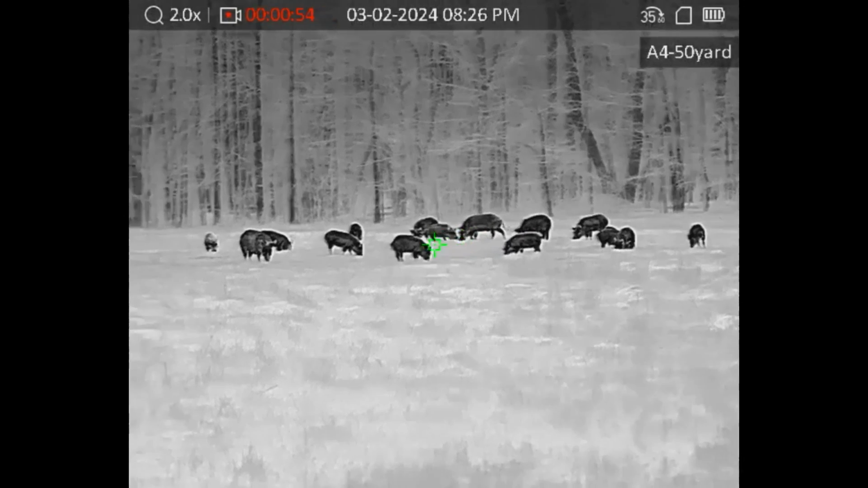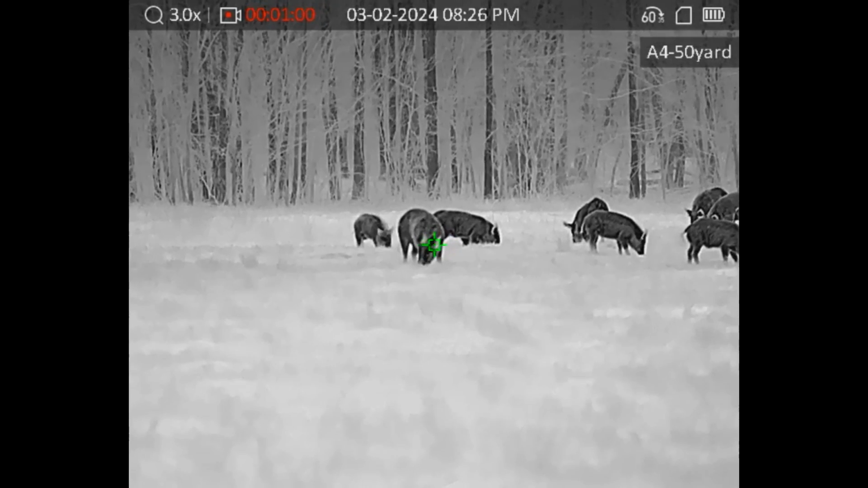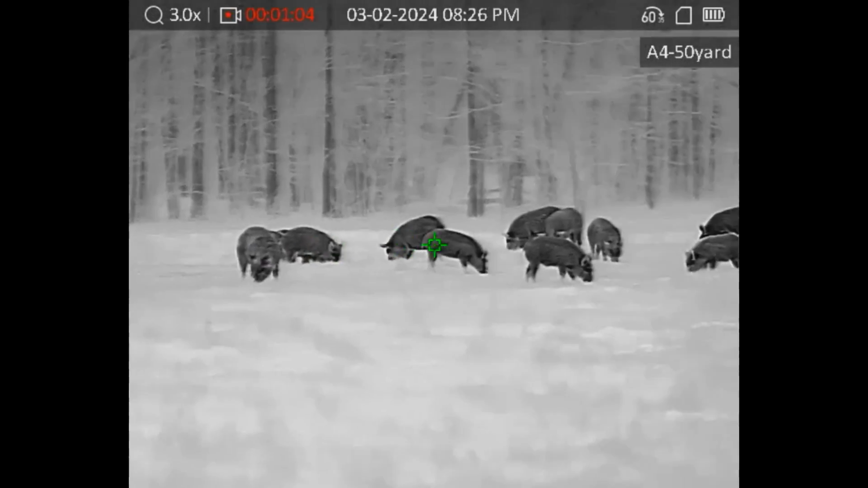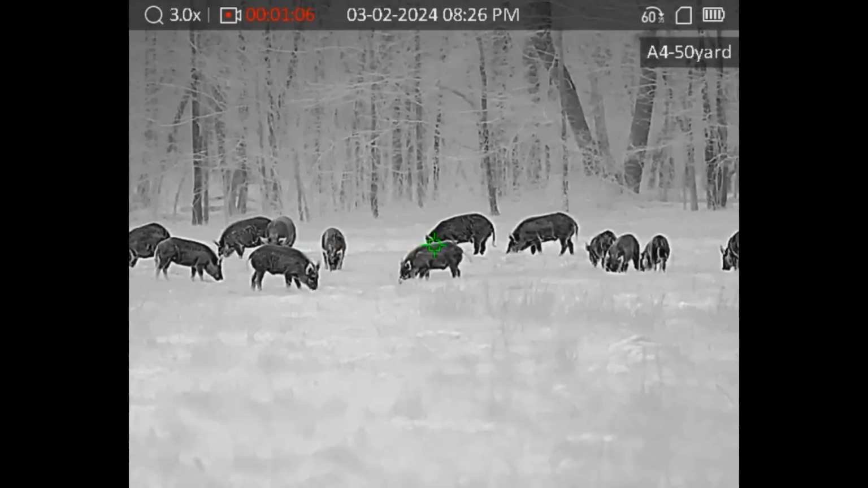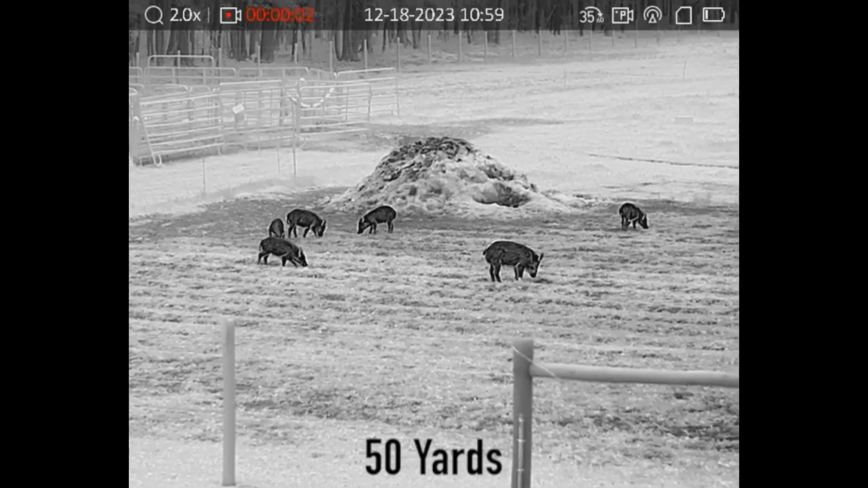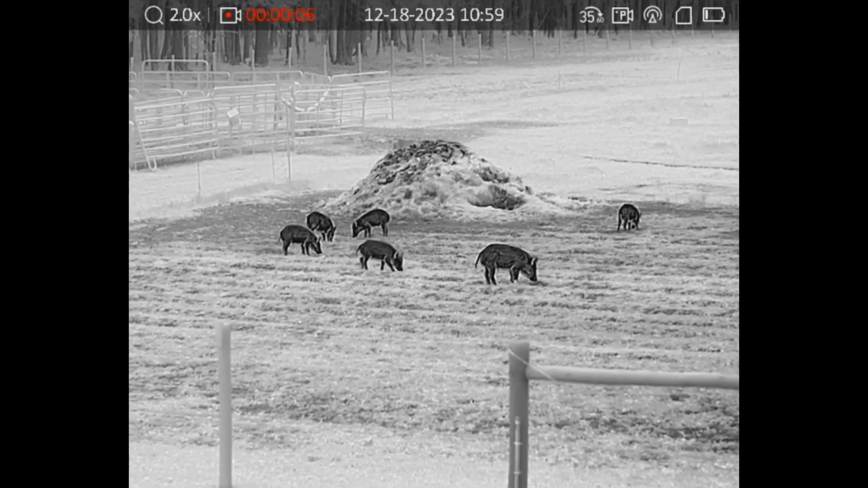So it does have, as I mentioned, a 35 millimeter and a 60 millimeter lens. On your base 35 millimeter lens, it is 2 power optically, and you can use digital zoom and go up to 16 power. When you roll in your 60 millimeter lens and go to your 3 power, you can digitally zoom up to 24x. Now, field of view.